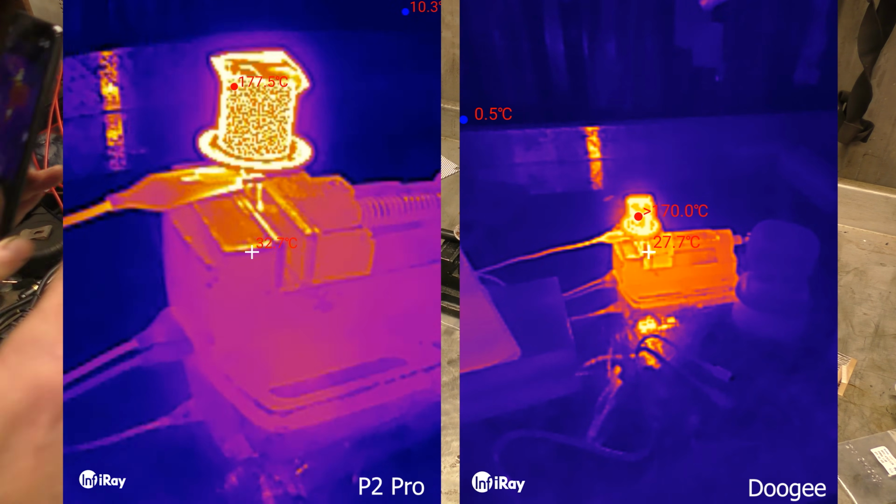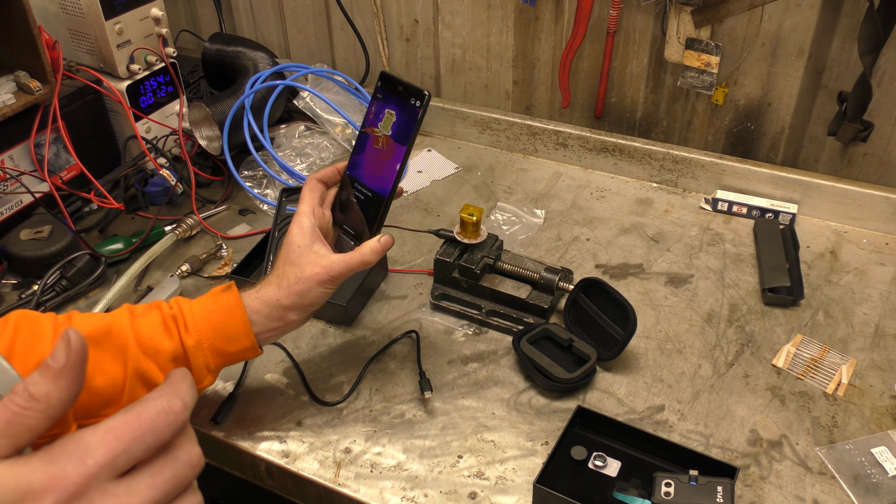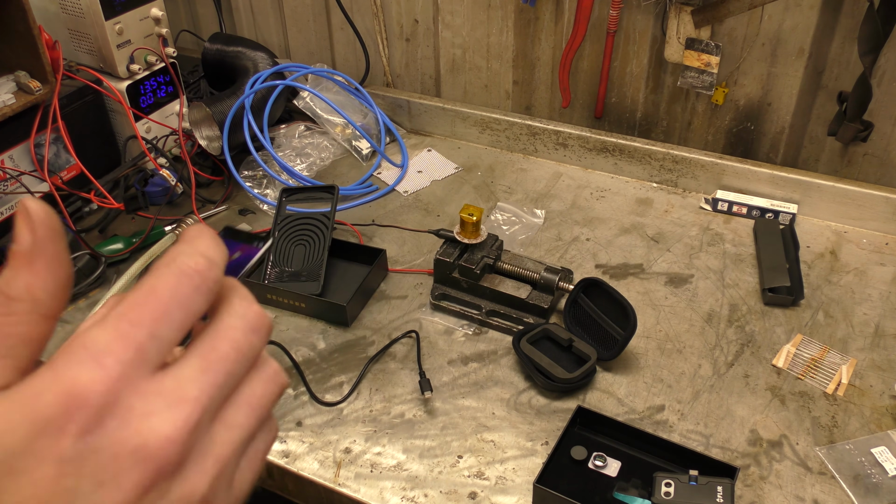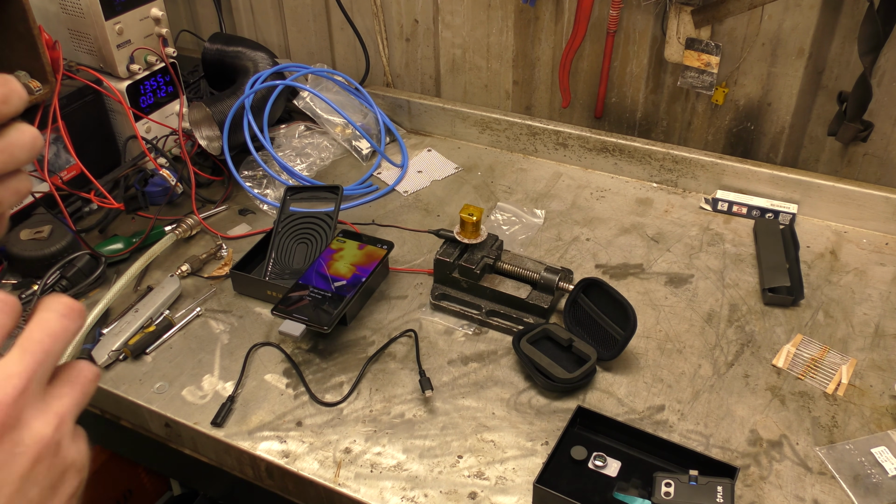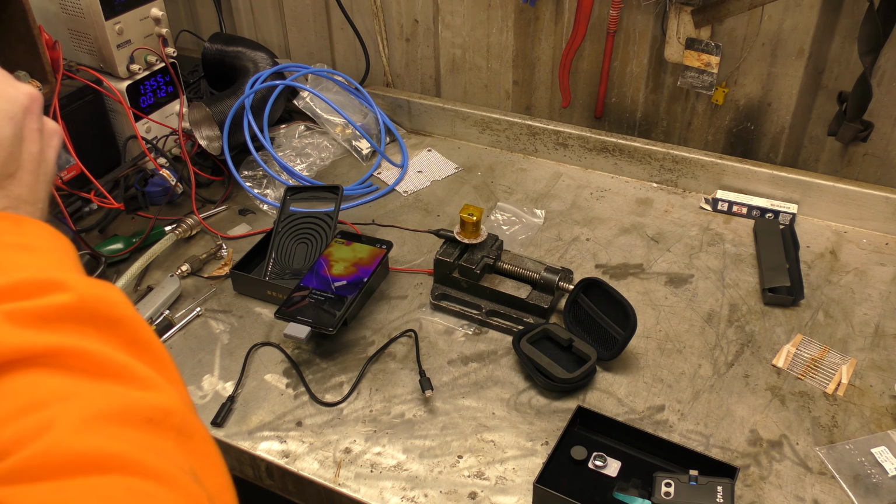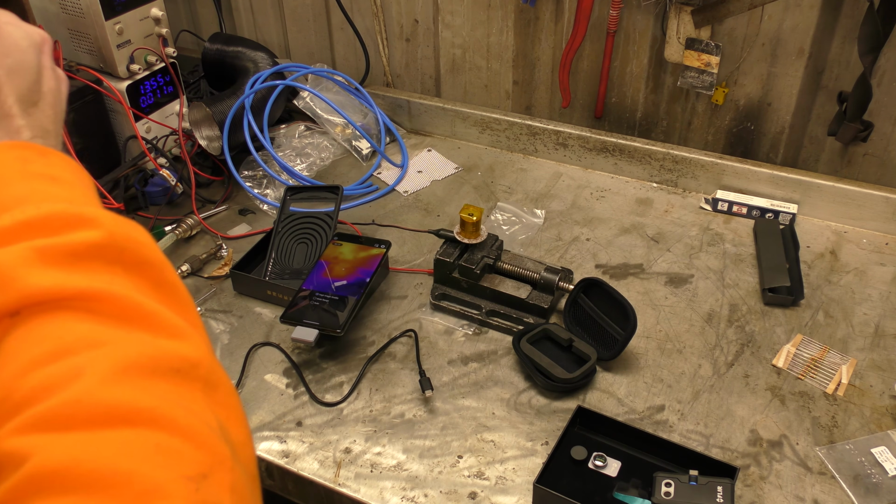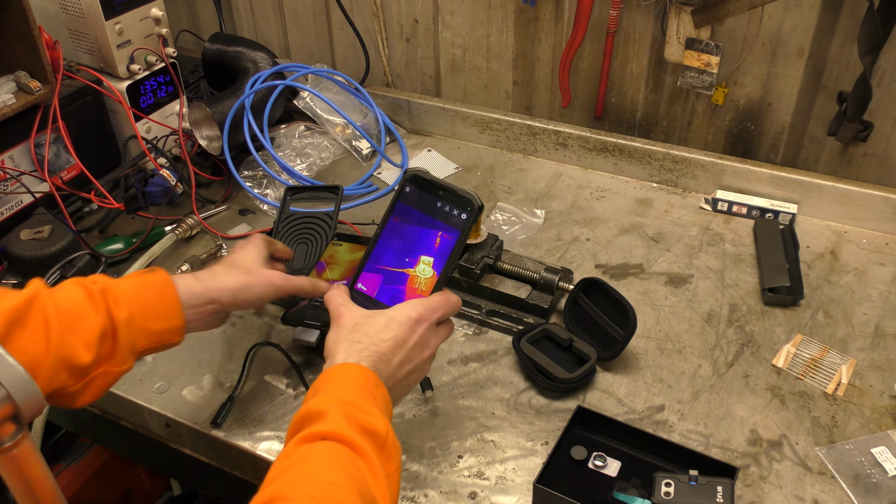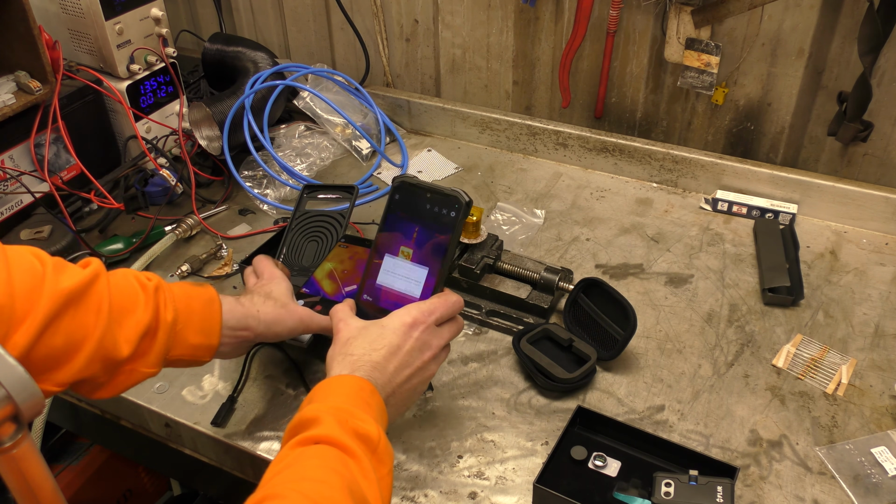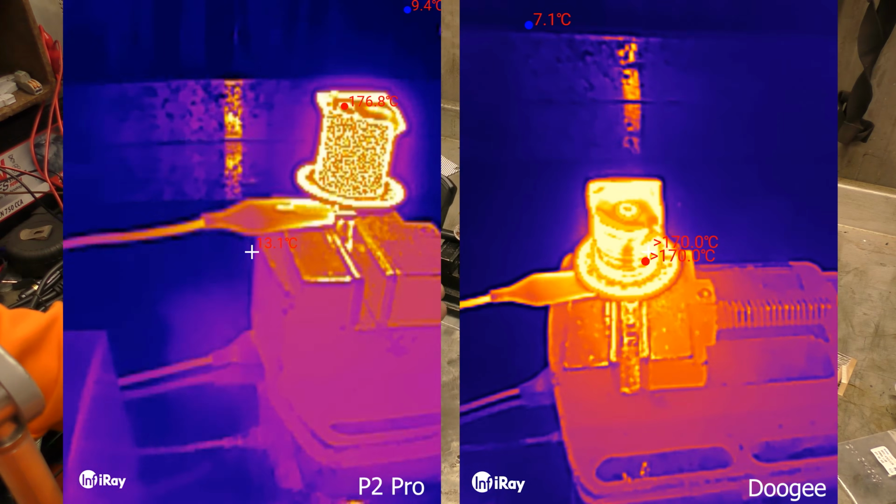Right. There's a quick close-up with the P2 Pro, and then we'll do a close-up with the whatchamacallit, the Doogee. Come on, Doogee. Come out. Come out of your large, right? Your hand off the thing. Right. Yes, burning protection, go away. I know it's very hot.